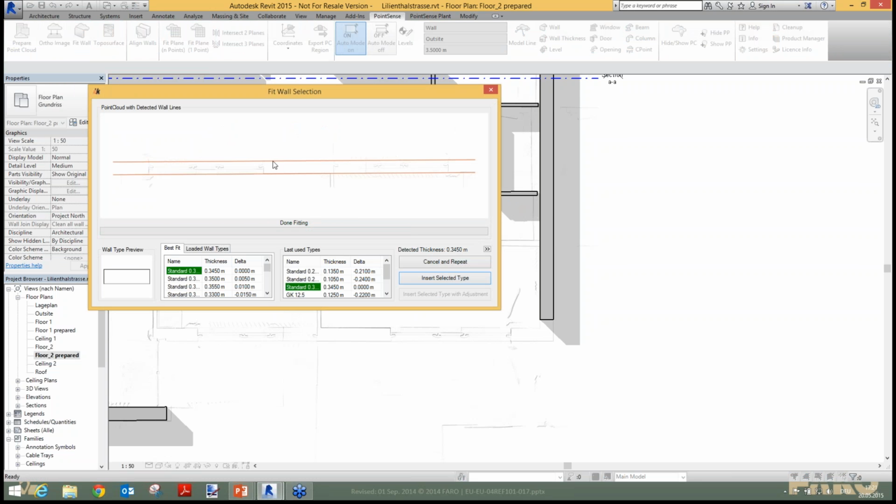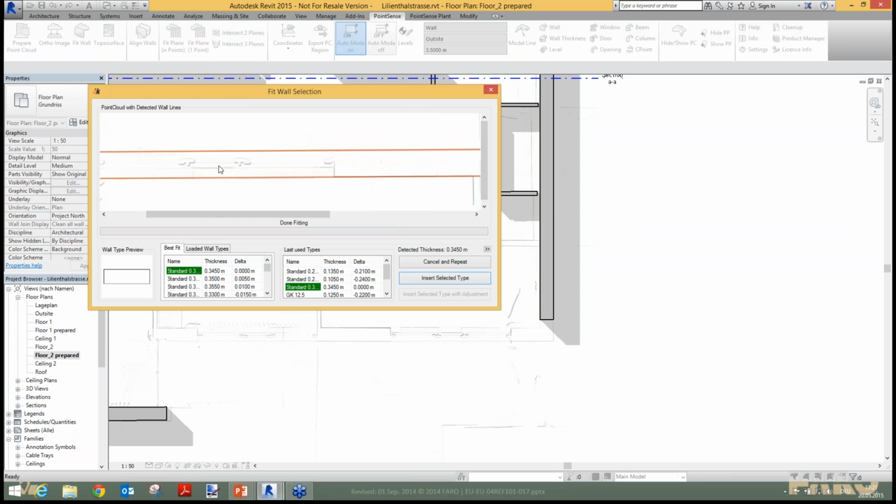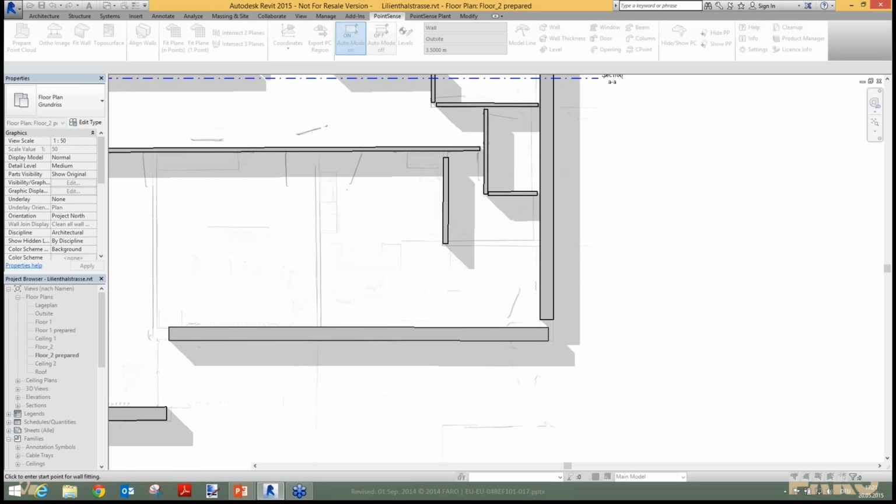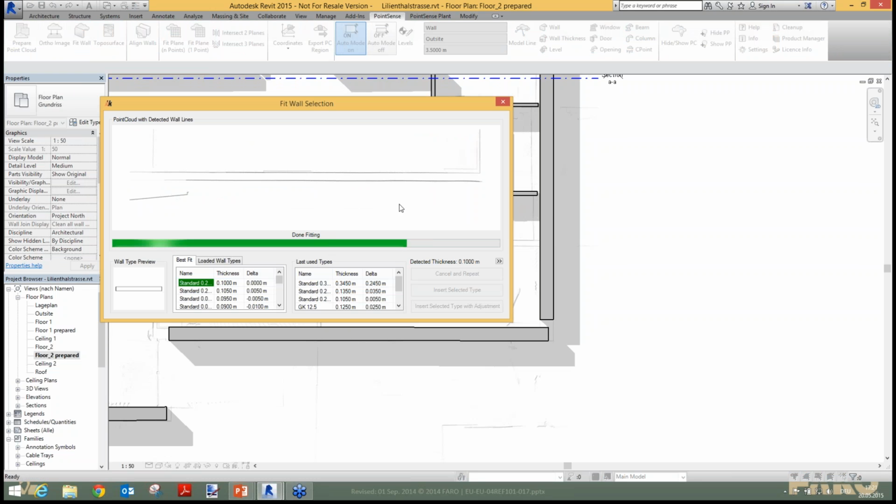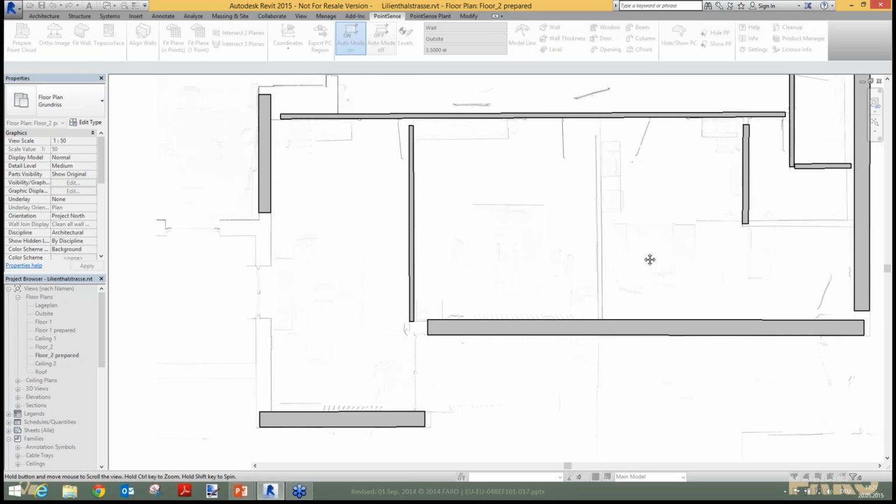Okay. Now we also create this outside wall here, and you can see there are several windows, and the wall fitting tool finds this wall too. And let's do this one again. Yes. And one more here.